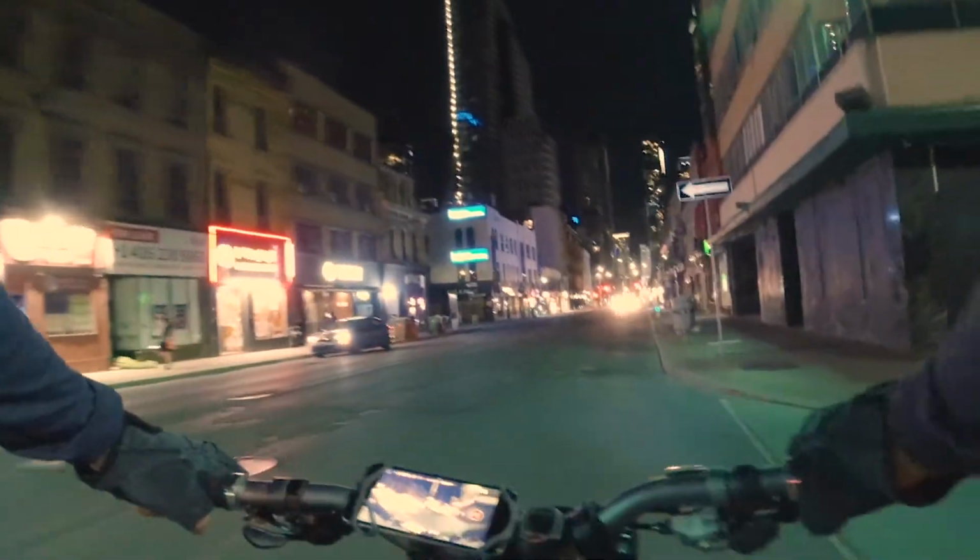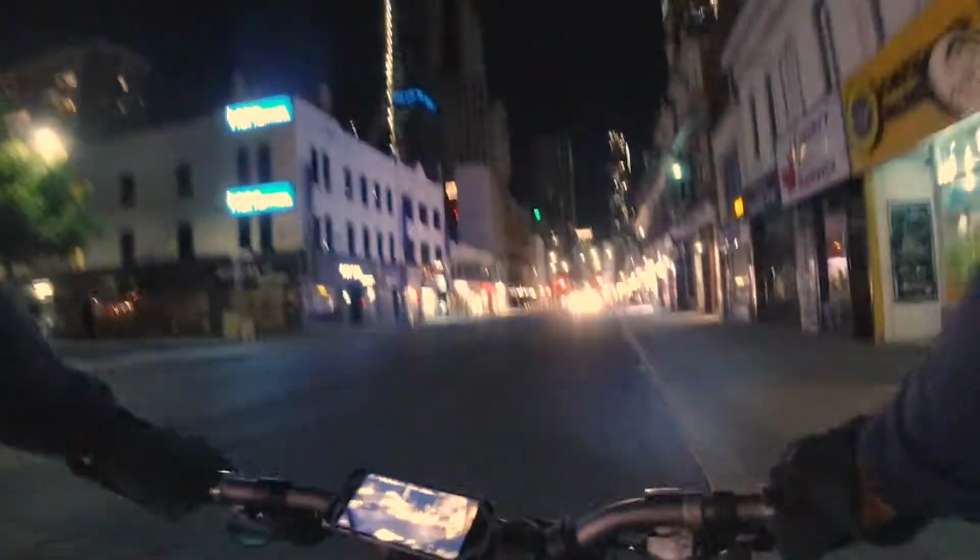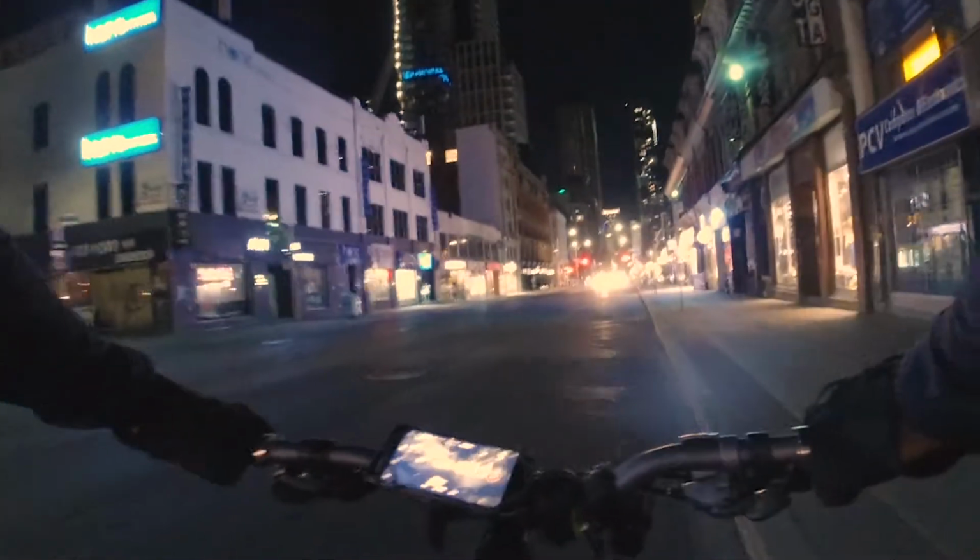Riding down this Yonge Street, it's all downhill. I don't want to go too far because I'd have to go uptown at some point. Every downhill has this uphill. What I notice is this street is super dark. There's no street lights at all.